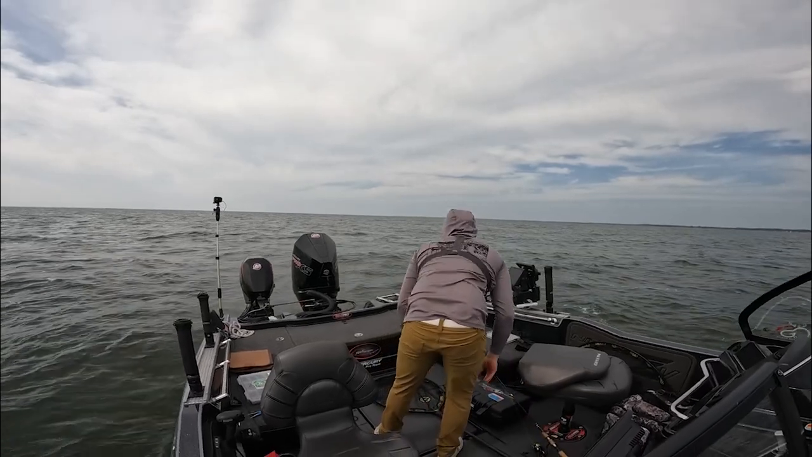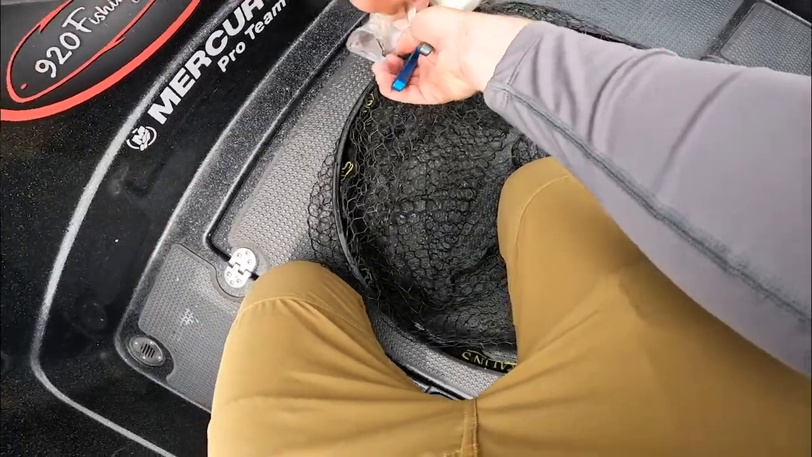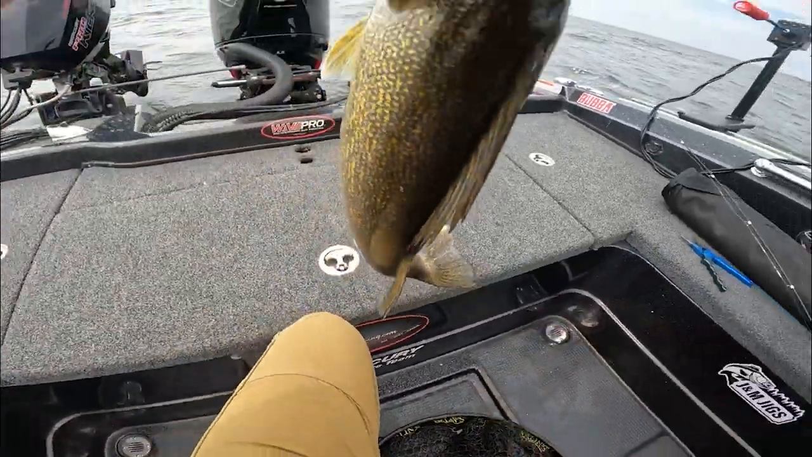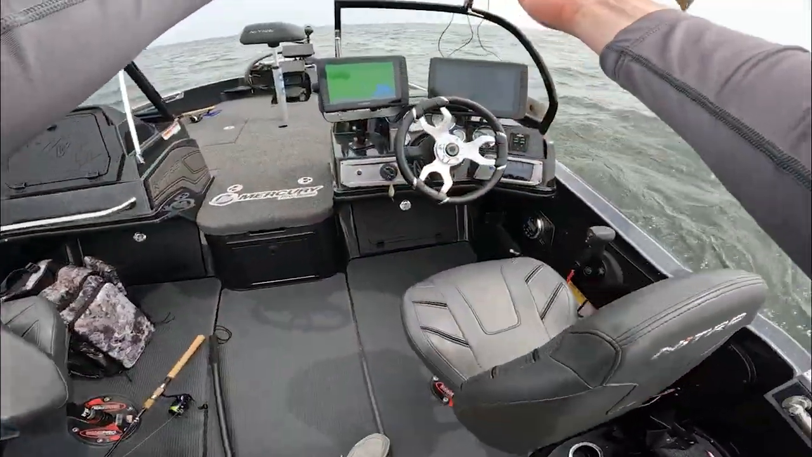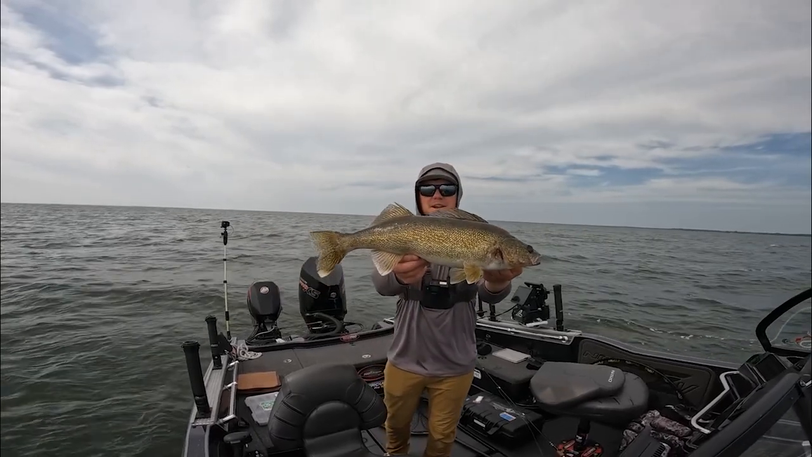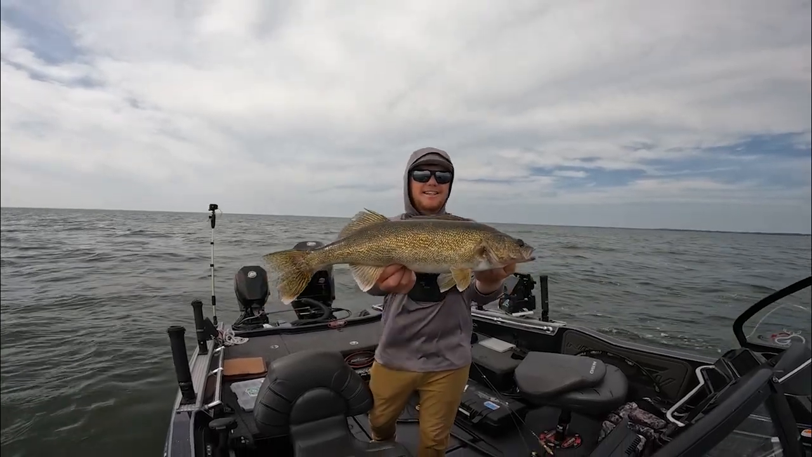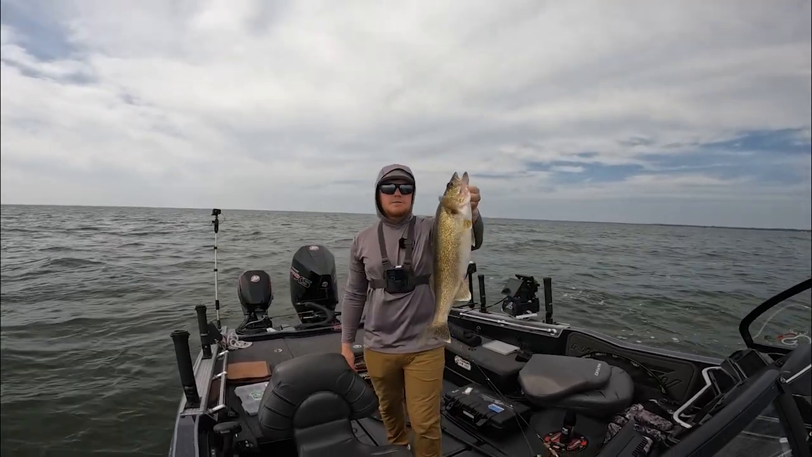Thick. Just thick. This right here is what it is all about. Love casting shiver minnows. I've been waiting all year long to catch some on shiver minnows, and here we go. That's a fatty. Look at that thing. You can tell that fish has been eating good.